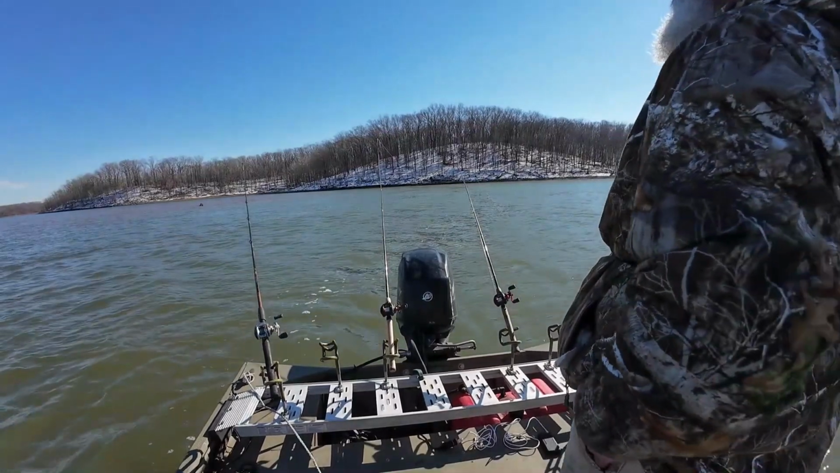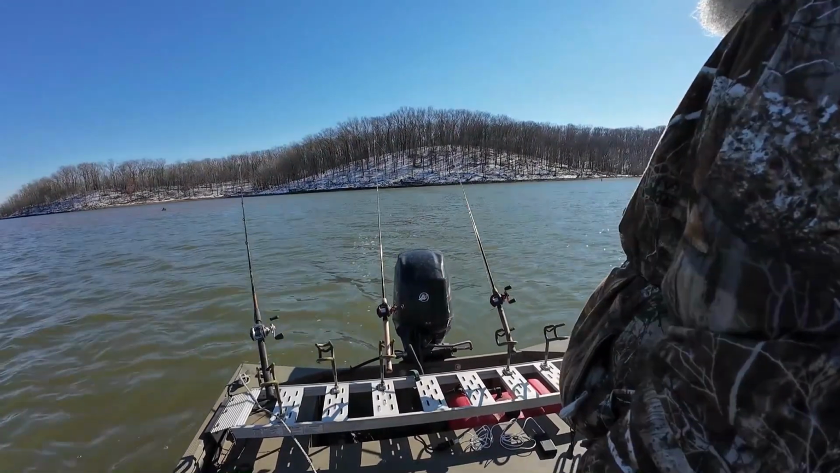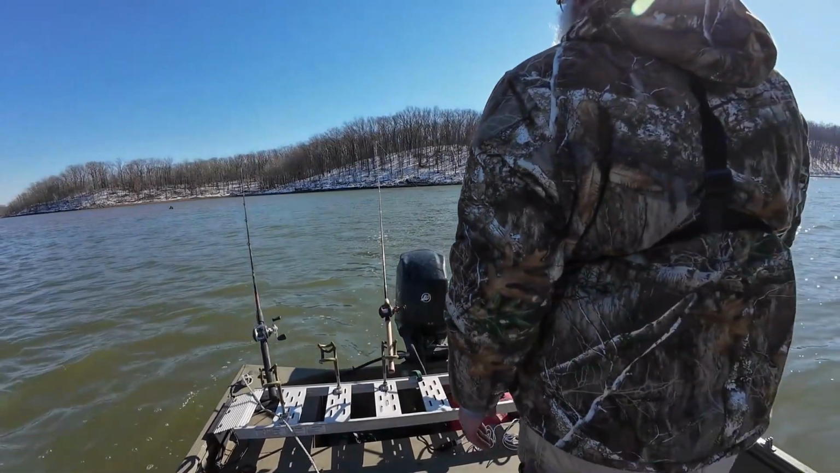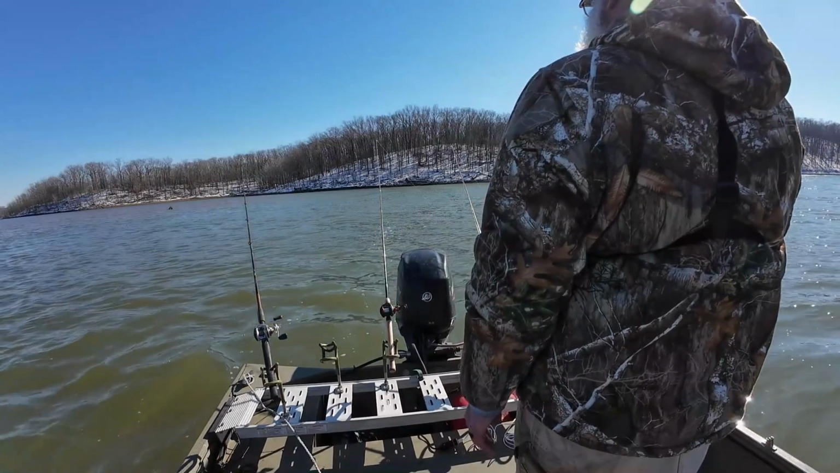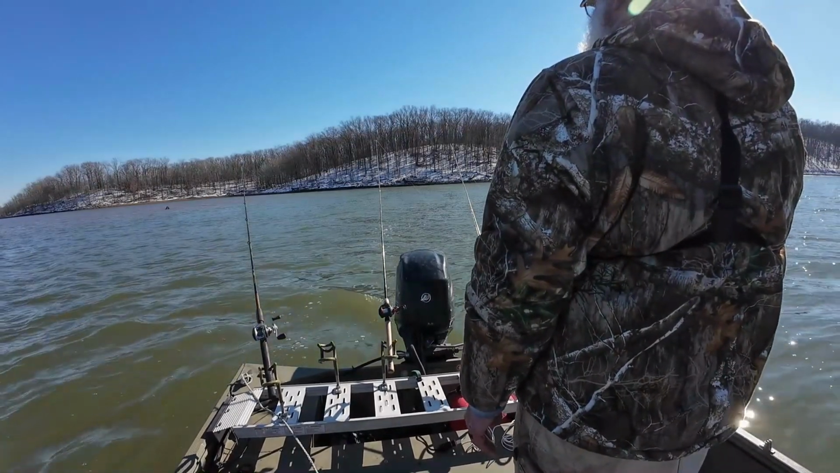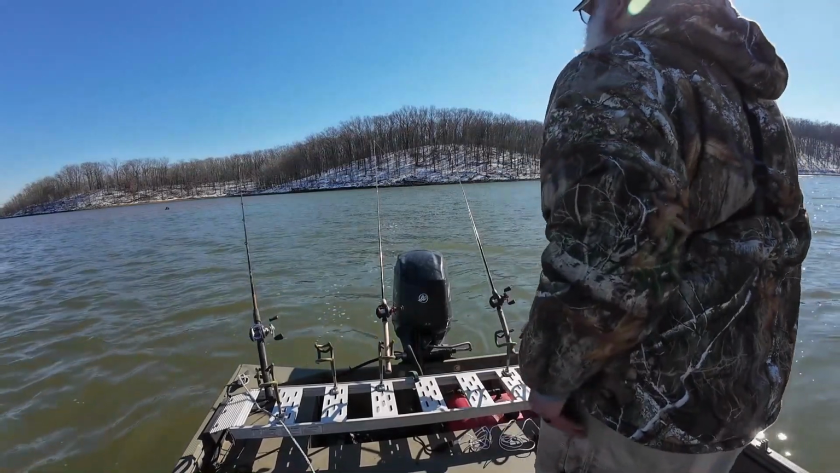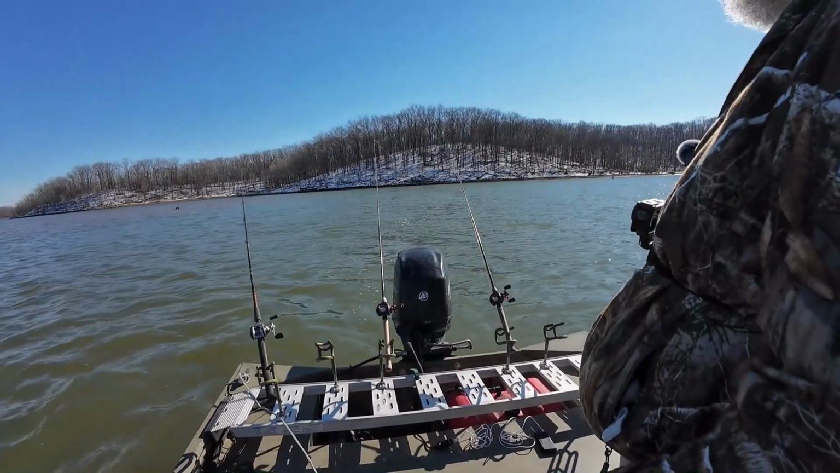They don't have to move to get food. They just open their mouth, and I should have culled some of them smaller ones. But I was wanting fish to eat, and them's the good eating ones.